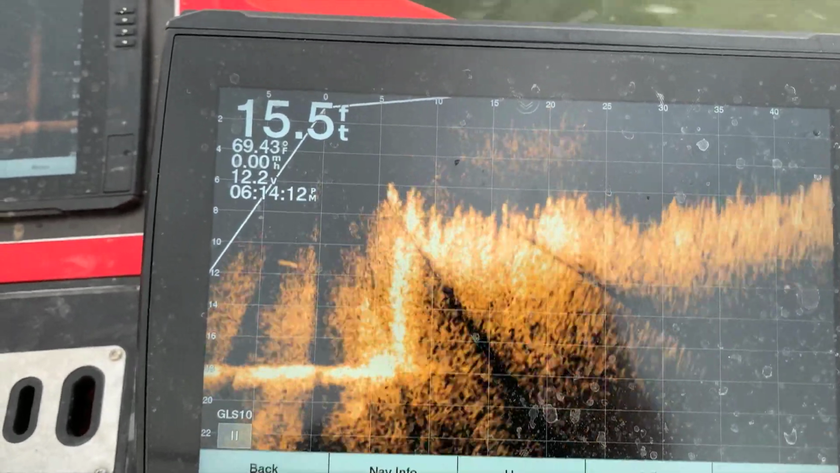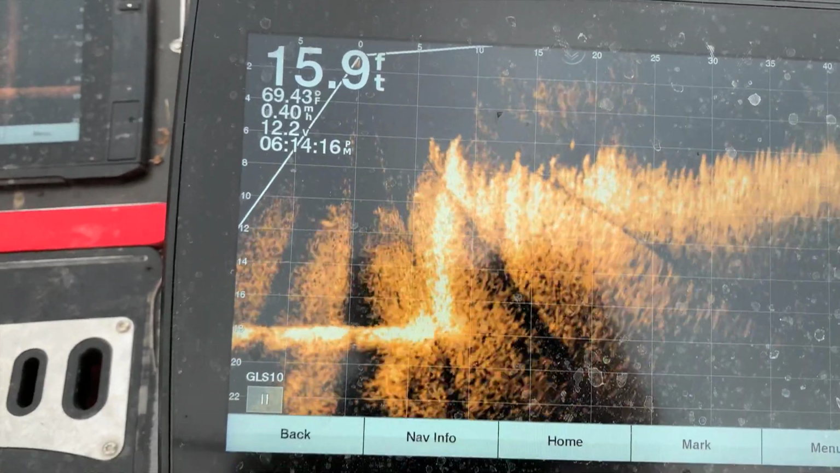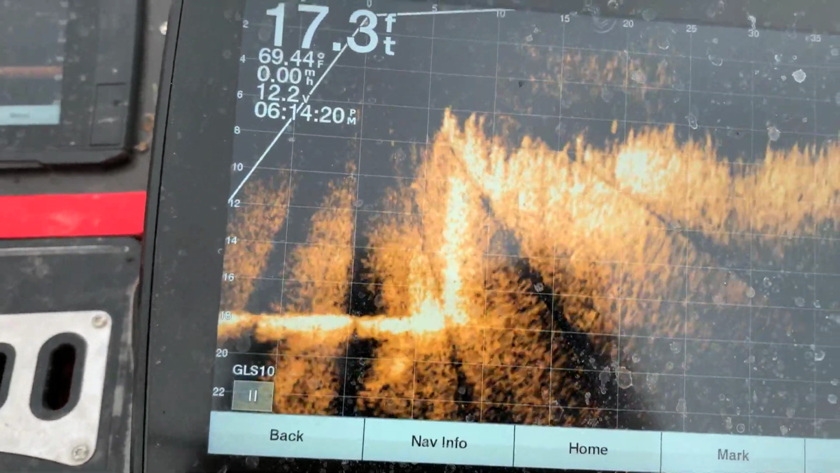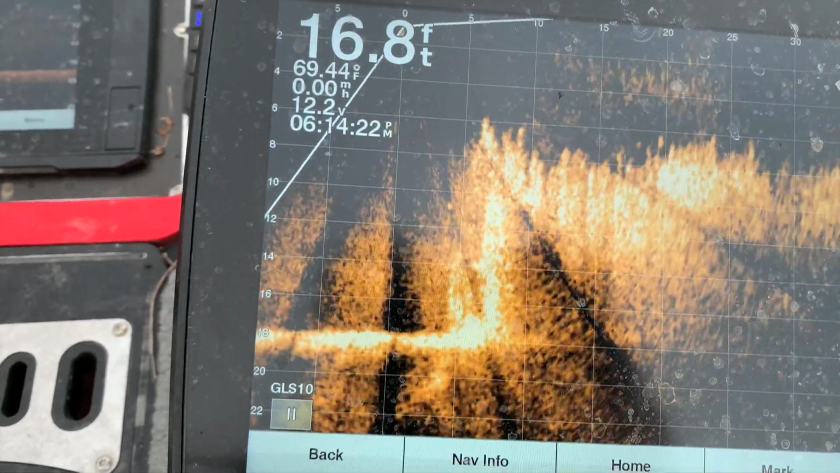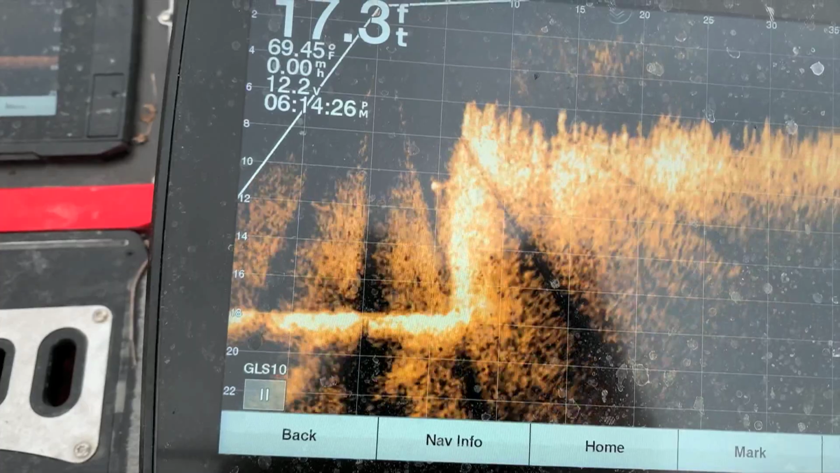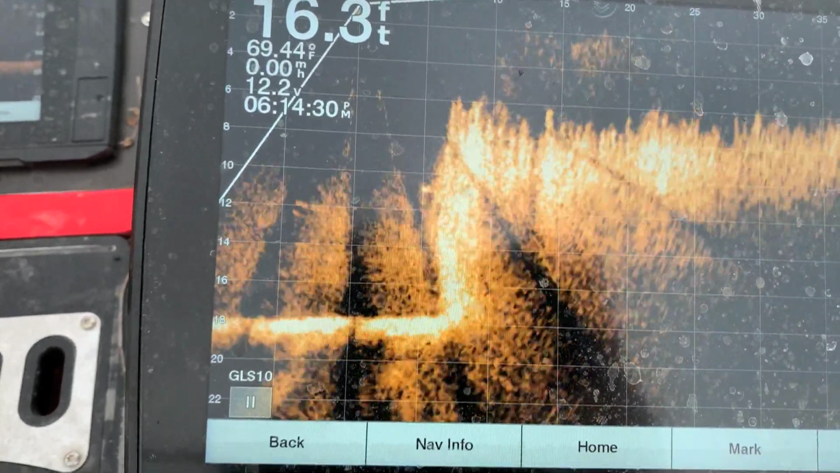And I don't see any fish right there, but a lot of those fish are in that grass and you can't hardly see them. There's one right there coming out of the grass on the left. See that grass bank? You see that little dot there on the left? That's a crappie right there. That's exactly what the crappie looked like. Just one.